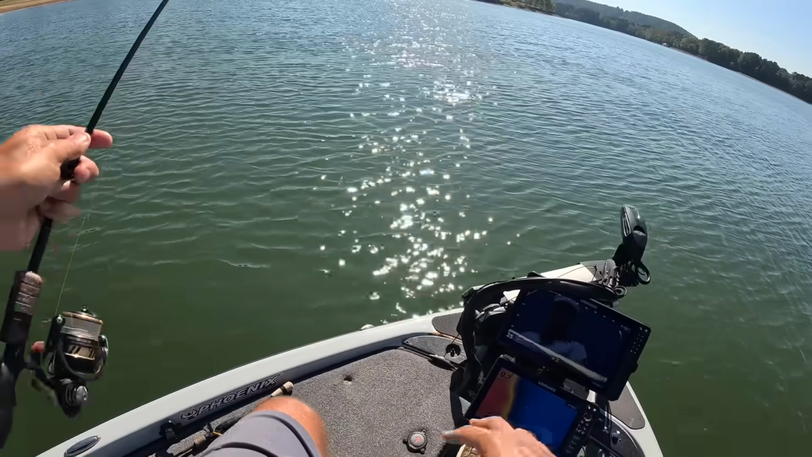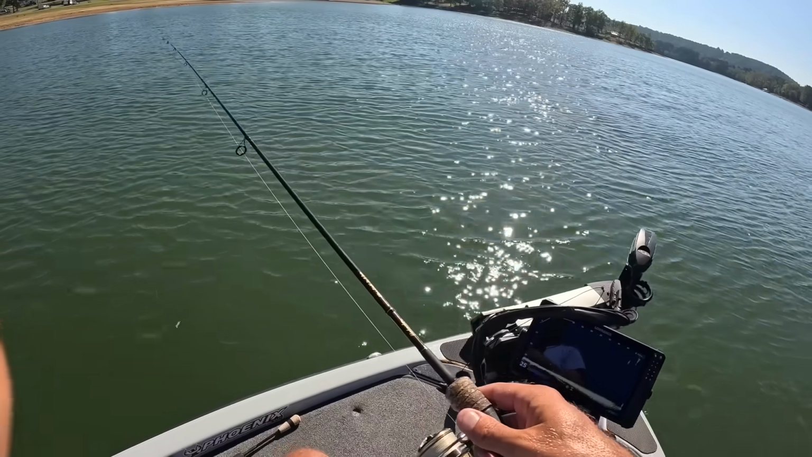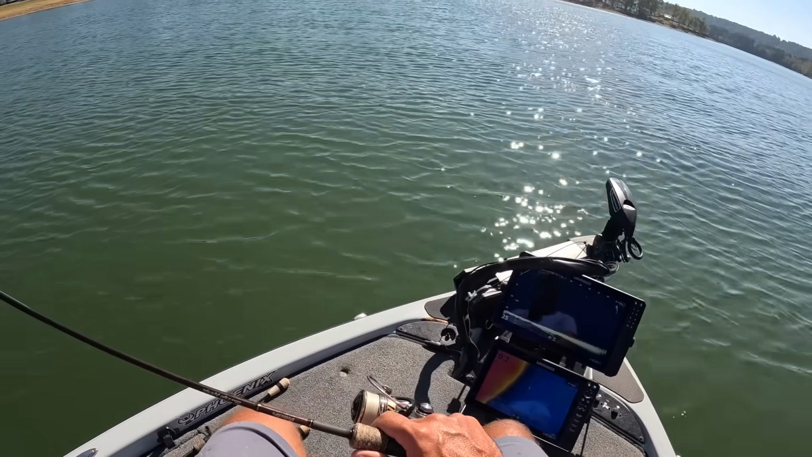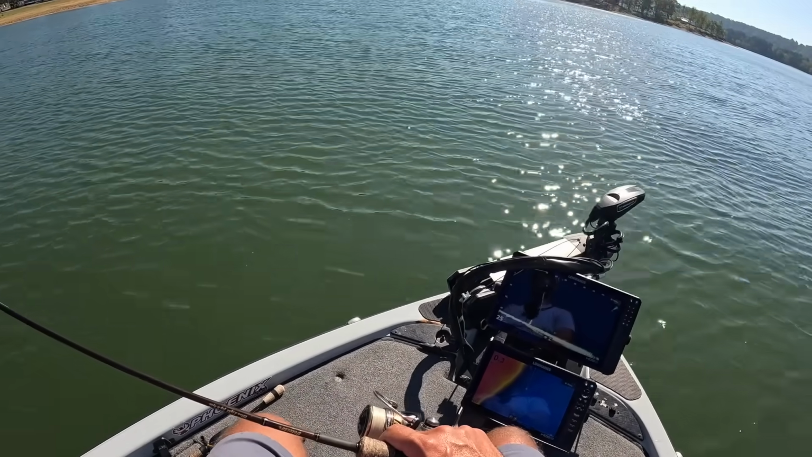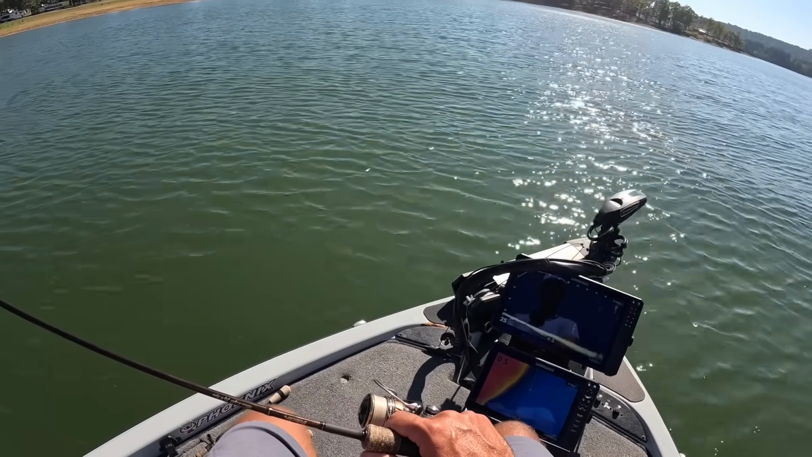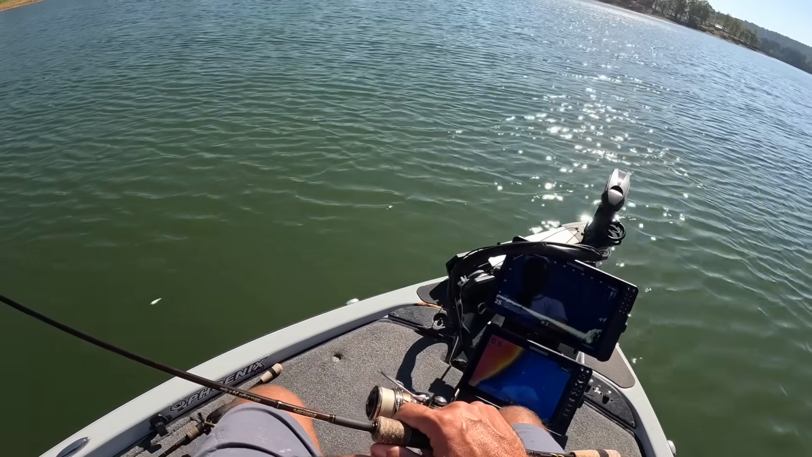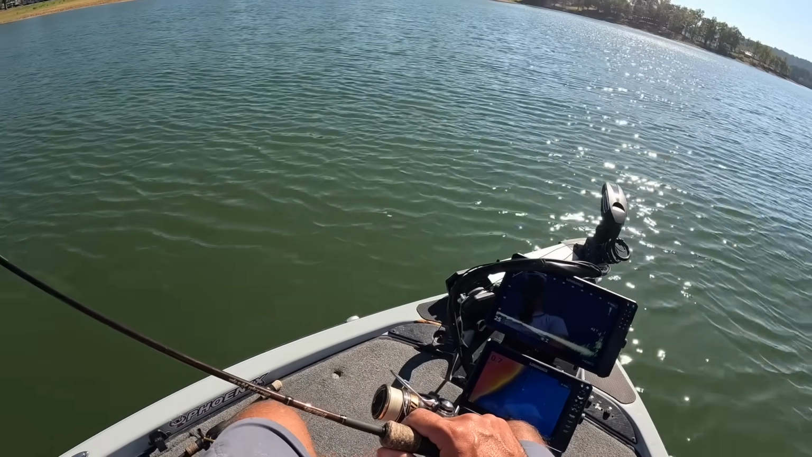Holy cow, that's awesome. Man, that made my day right there. Them big old white crappie, I don't get to catch them very often. That's a cool fish right there, man. They'll mix right in with them blacks. And this is a new brush pile. I just found it. I'm just spending some time graphing, looking for some new areas. Golly, he spit up a big old shad right there too.